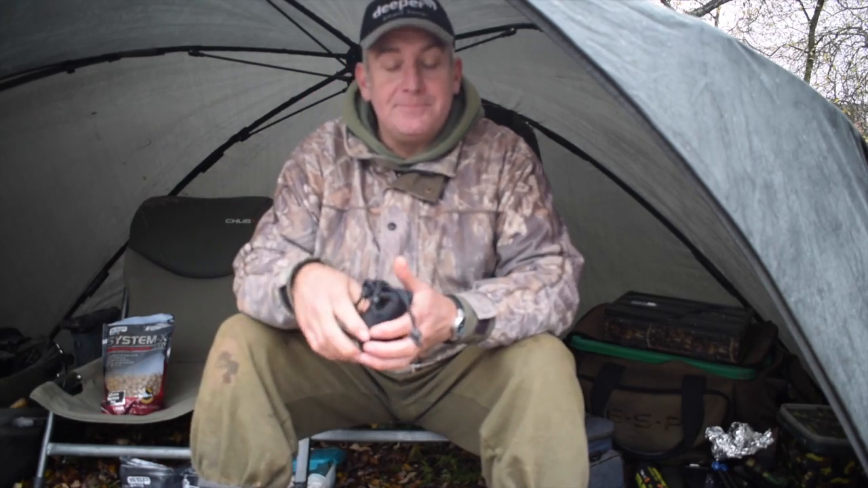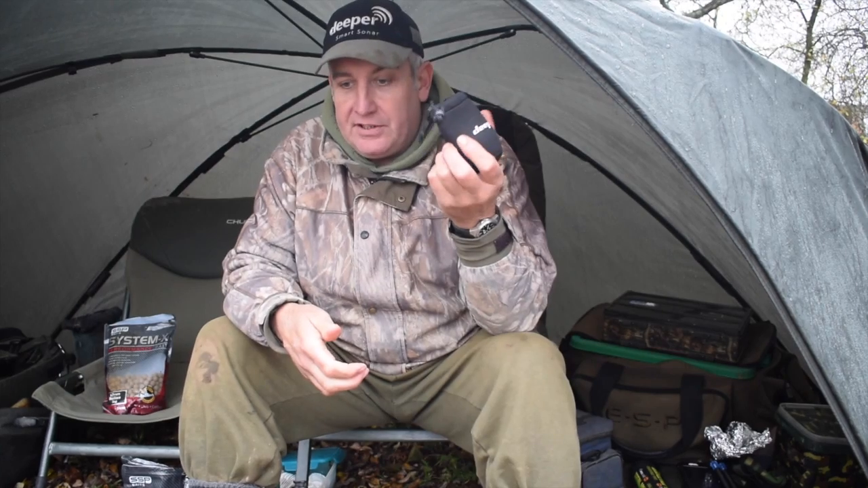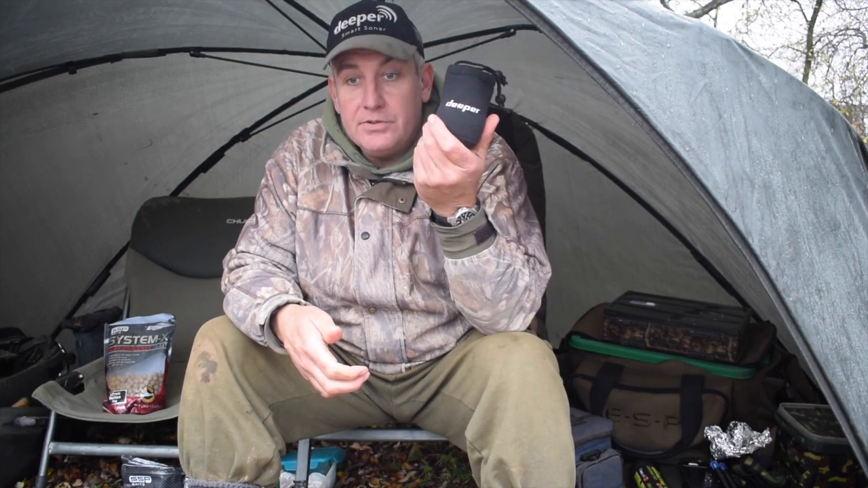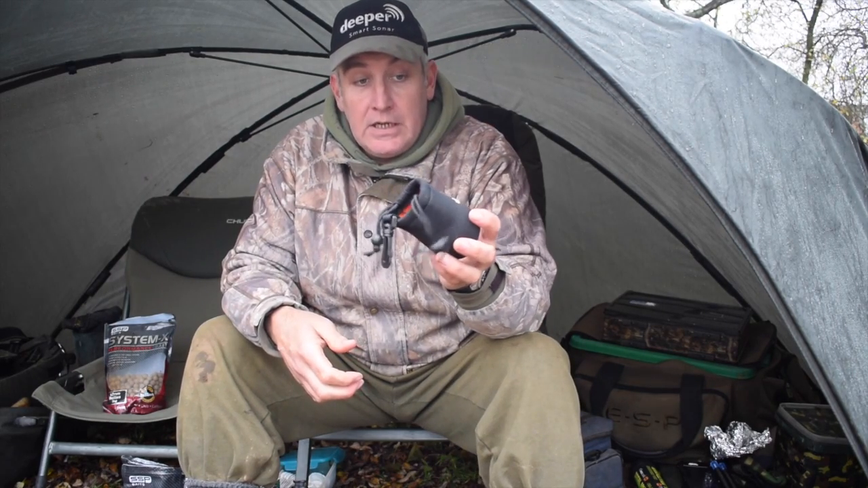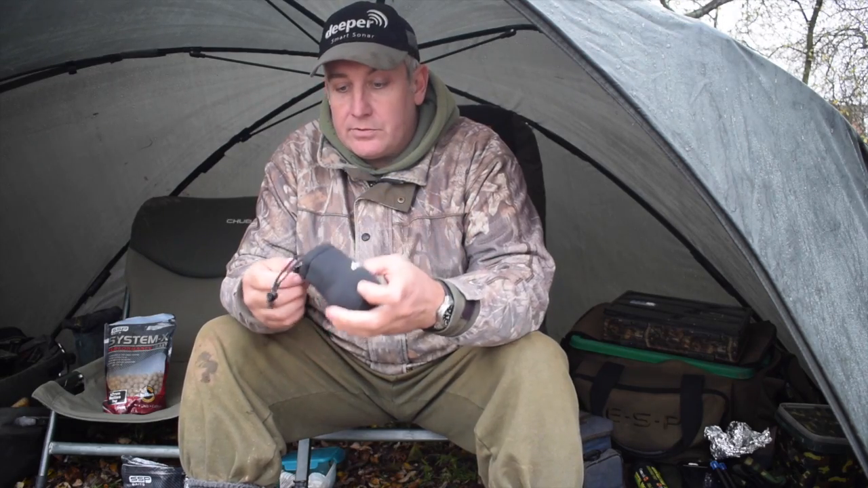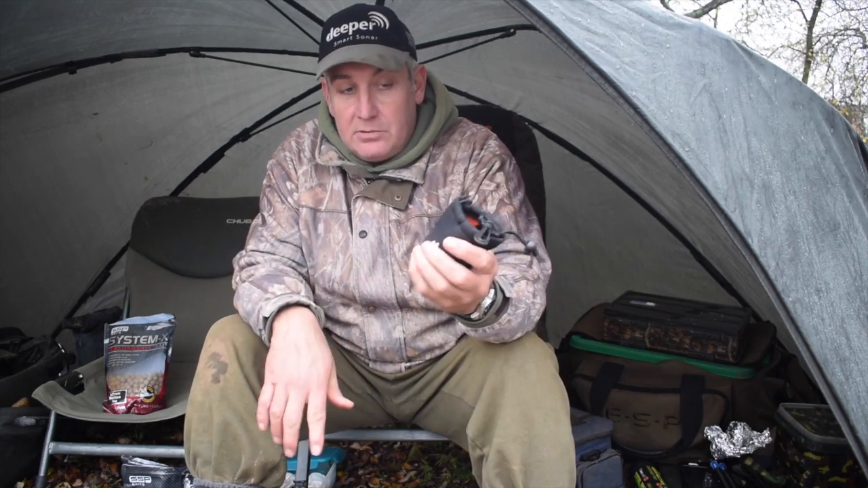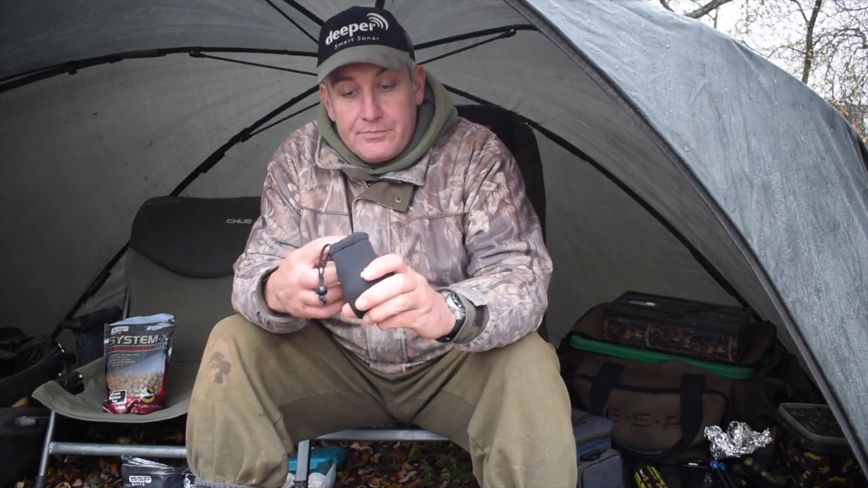So back to business. I'm just going to talk you through the initial things you need to know about the Deeper unit and how to use it basically. I keep mine in this little Deeper neoprene pouch, a useful little item. Clip it onto the rod, it stays on the rod, and it just protects it a little bit more than having it banging about in your rod bag.